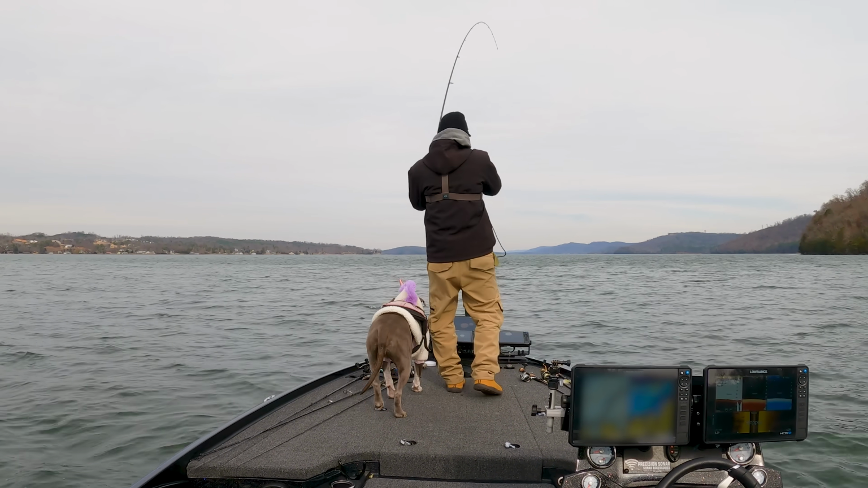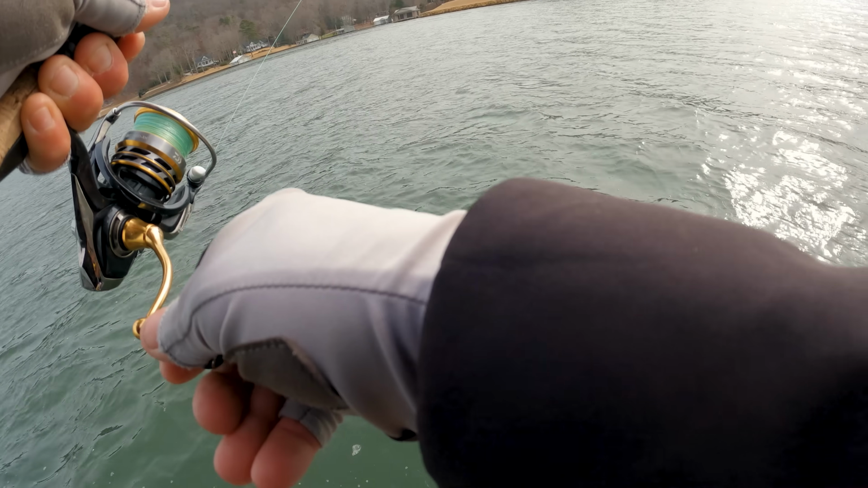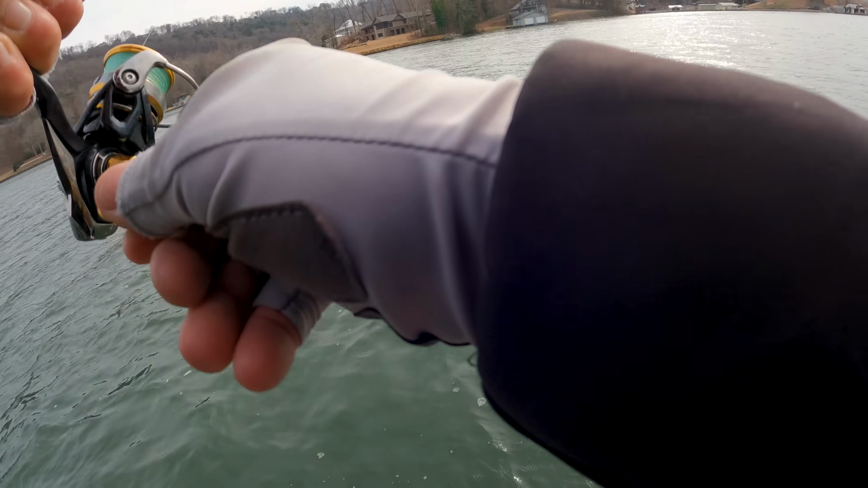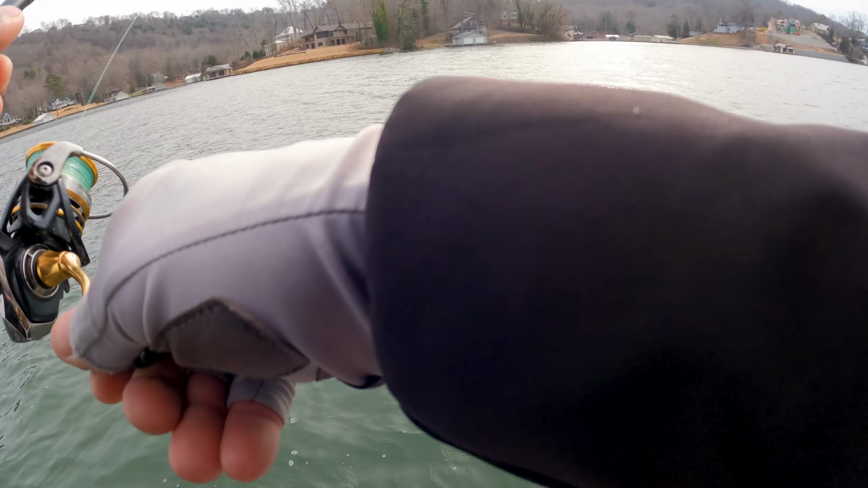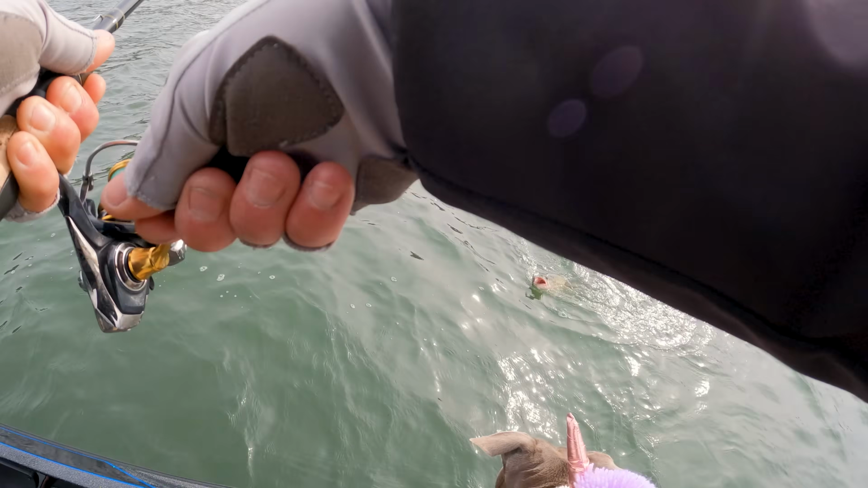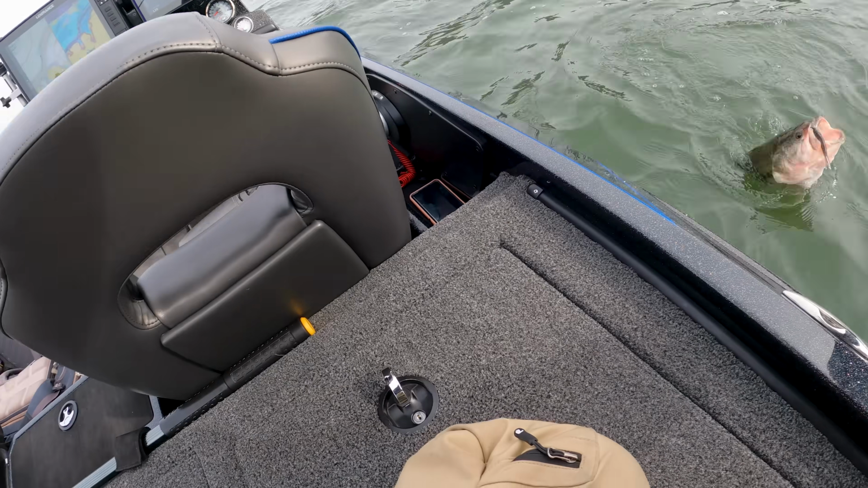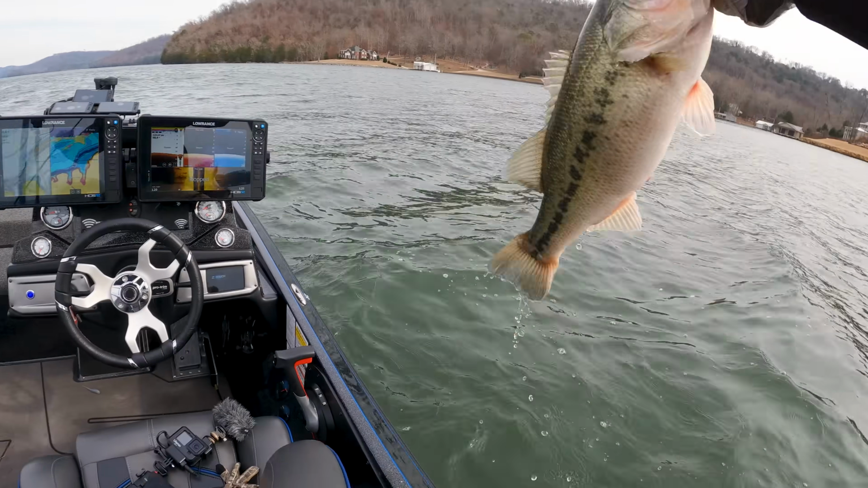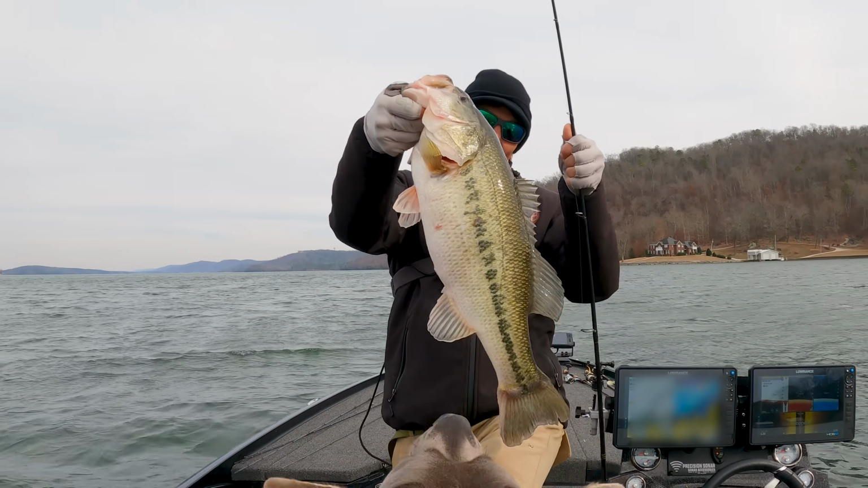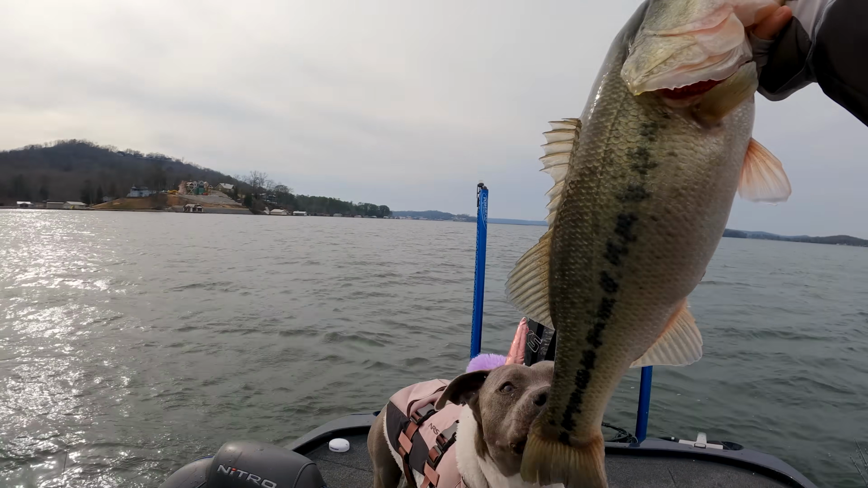That feels like a good one. Now, the big question is, is it a spot or is it a largemouth? About to run us around the boat. He came up and smoked it. Oh, that's a great big one, dude. Oh, come here. I hope you're hooked good. Come here. Bro, how about it? So we're not going full spot. Never go full spot. But that is a great big pink-lipped largemouth bass.